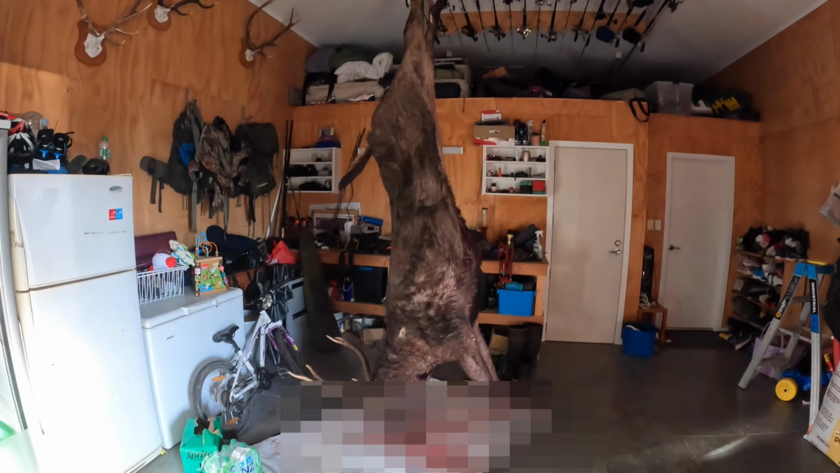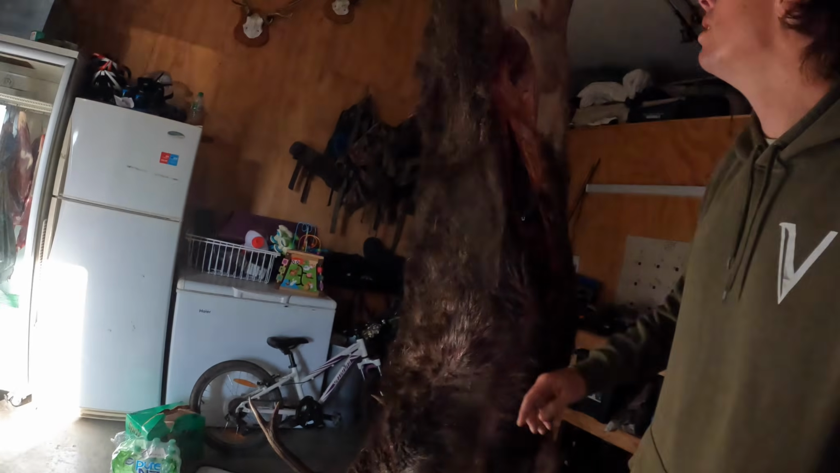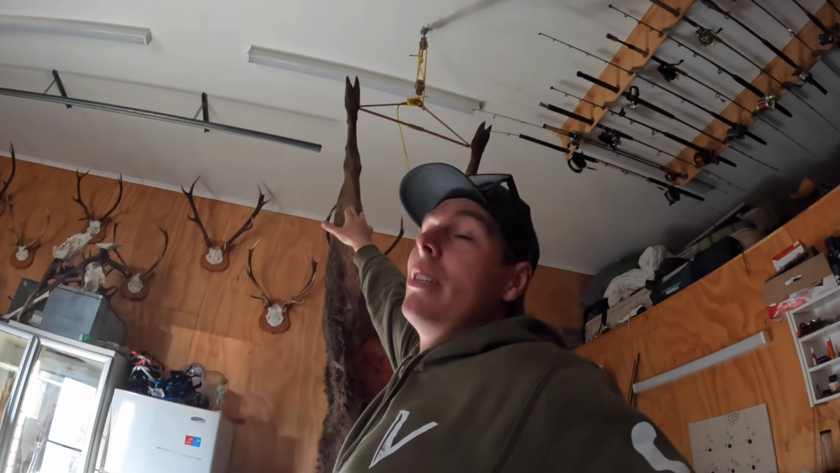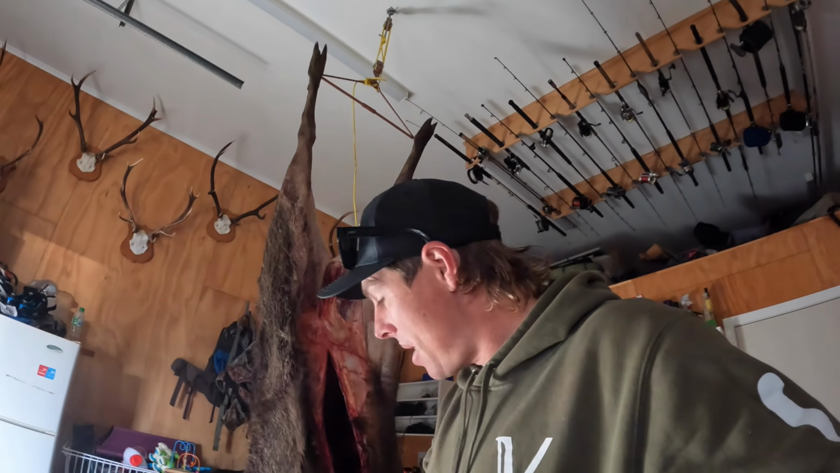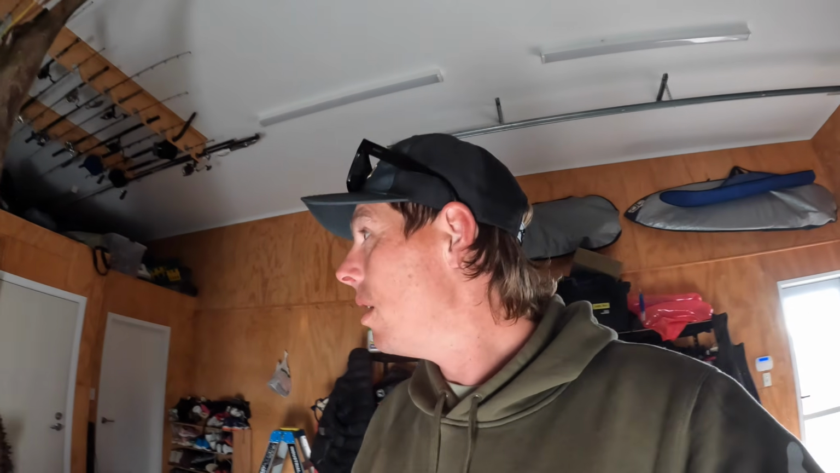Well, here's my Sambar stag all sitting up. As you can see, it's a beast of a thing. His head's touching the ground. Full stretch my hand, and I'm up to there, so that must be like 3 meters. 3 meters, just about 3 meters long, probably. Ridiculous. Bit of a job cutting these dogs up.